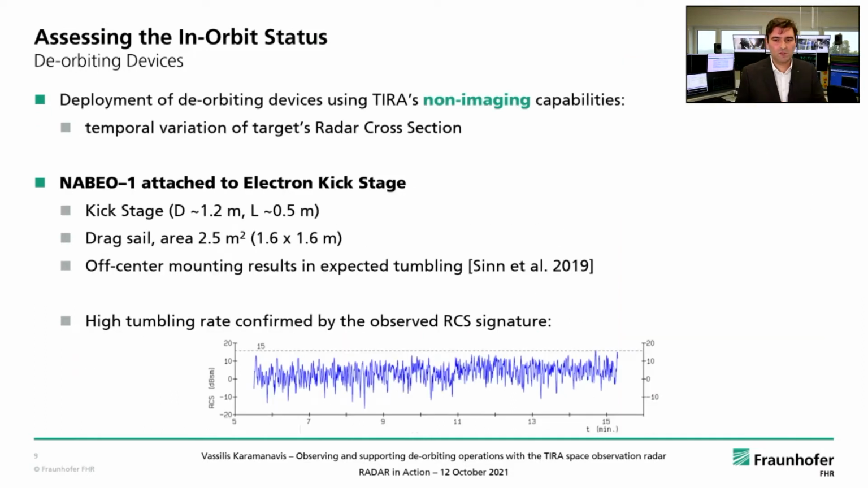TIRA, however, doesn't only image. A wealth of information can be obtained by carefully analyzing the recorded radar cross-section during an observation. This temporal variation of the target's cross-section, an example of which is shown here, is plotted with the radar cross-section in decibels relative to 1 square meter on the y-axis, and the time along the observation on the x-axis.